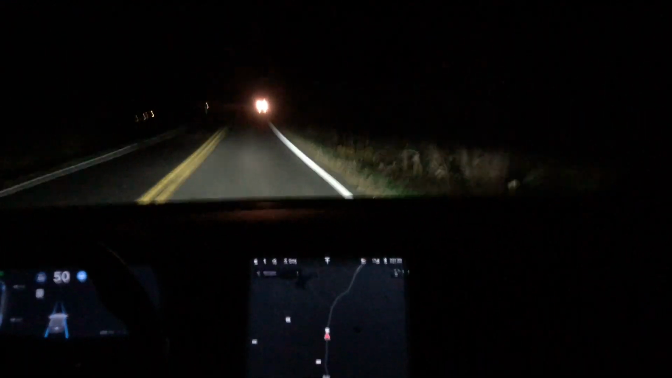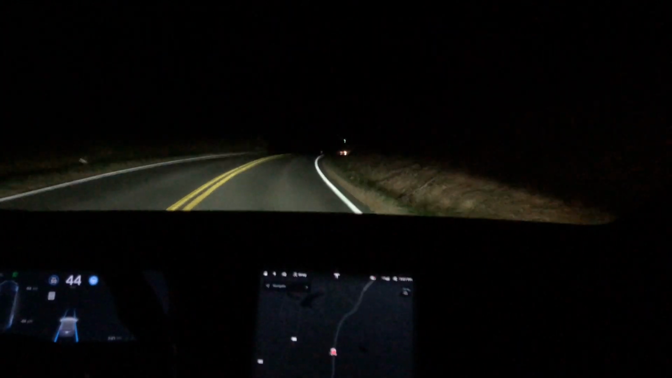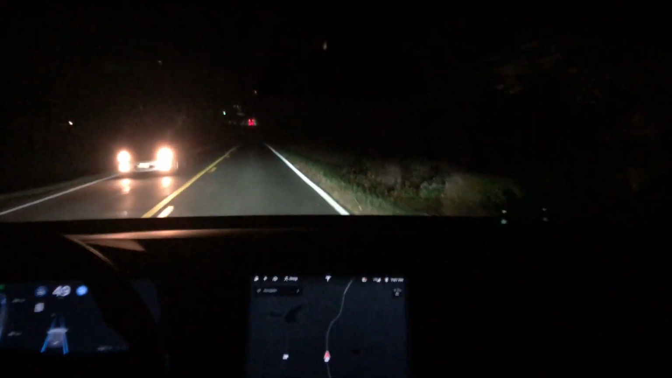Coming up is probably the most aggressive phantom braking I saw that evening, where it slowed down pretty substantially. Not sure if it was the oncoming car or maybe it detected that the turn was going to be tighter. There wasn't anything obvious on the screen.